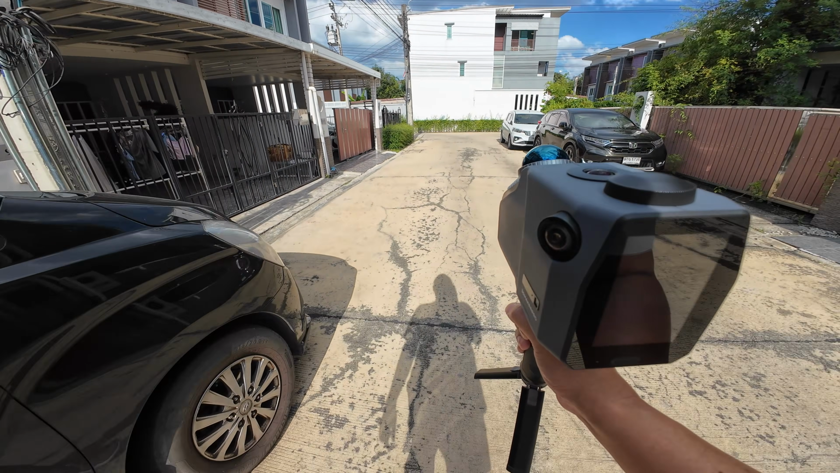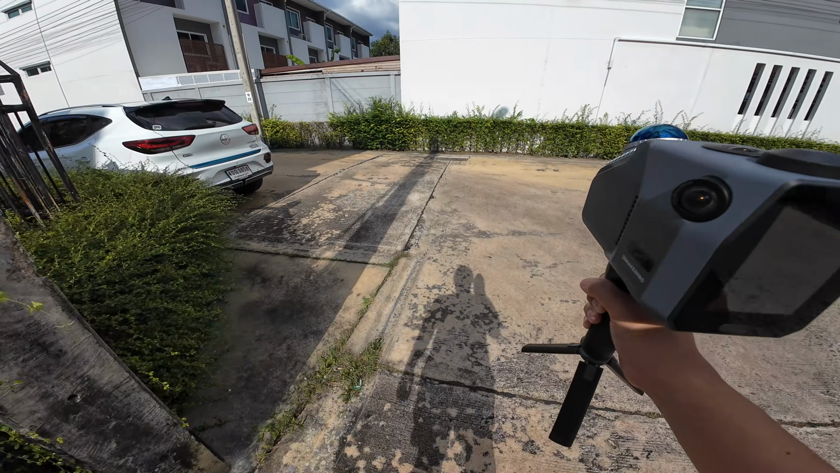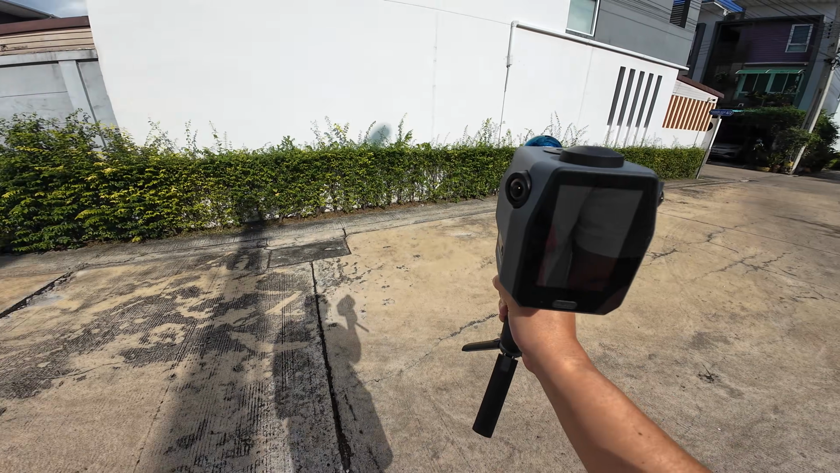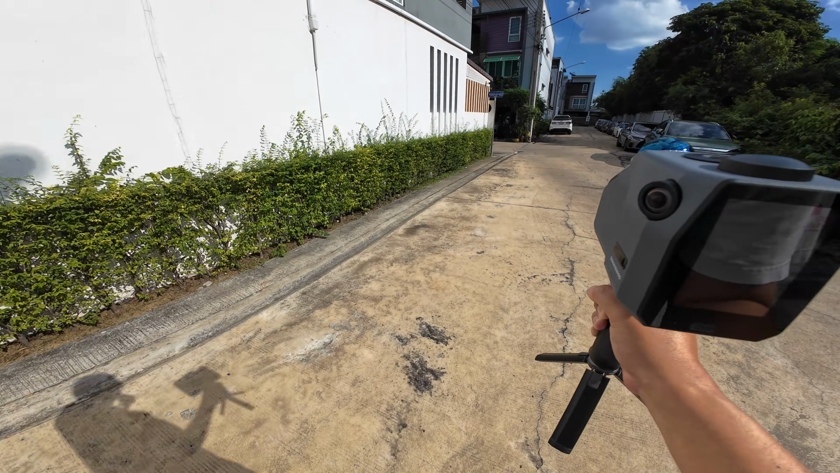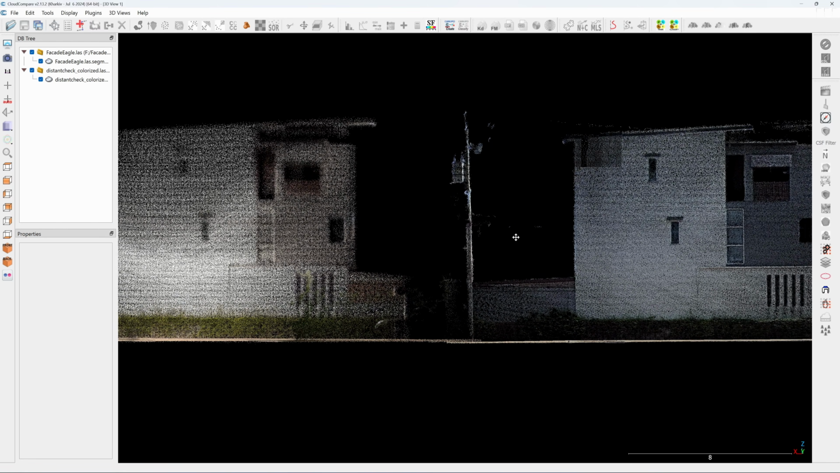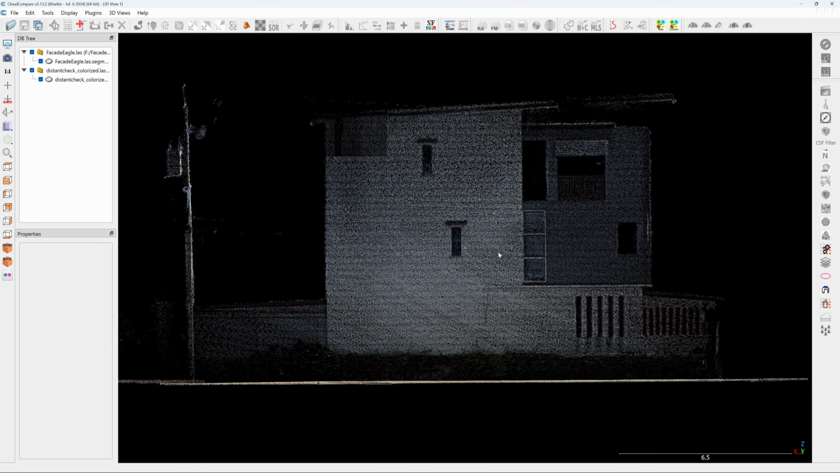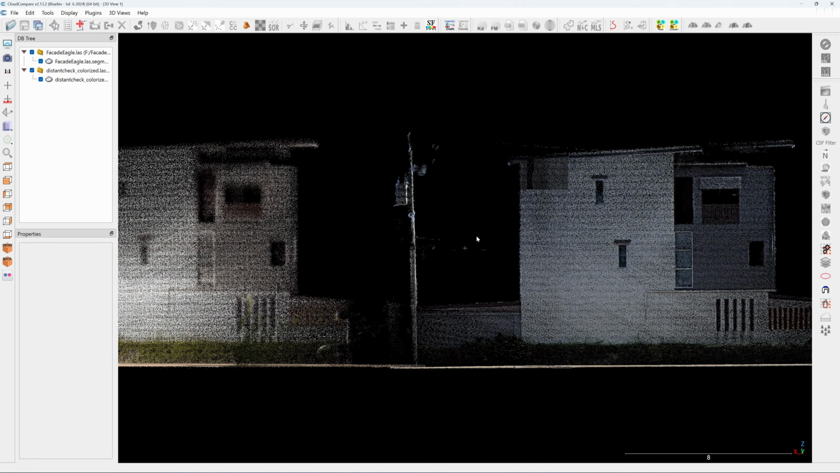Okay, in this comparison, I will test the scanning resolution on the facade wall in front of me. Okay, this will be the second example. The scan from the Eagle is on the left, scan from chassis one is on the right. I want to demonstrate how you are going to use the 3D scan data for reversing the facade. Because they both use the Livox 360 and it's not the highest resolution LiDAR.